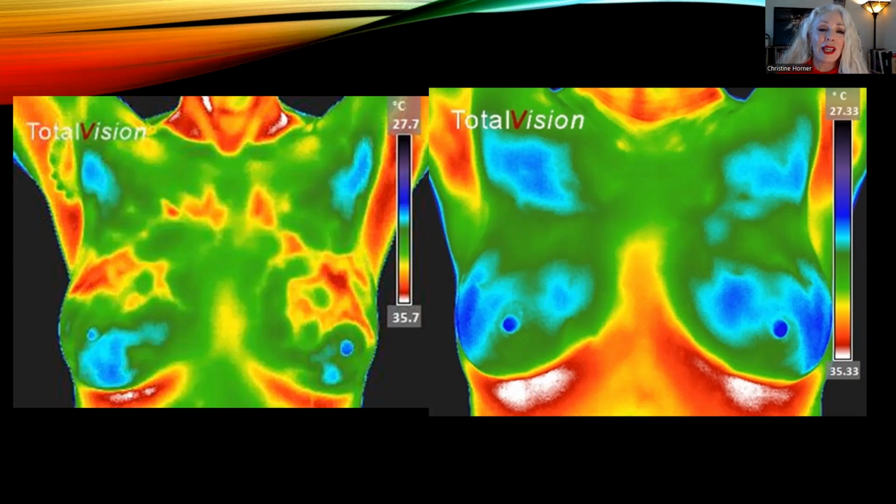And then there's also a supplement that I formulated with Integrative Therapeutics, which is an extremely reputable supplement company, that has 7 different nutrients in it that have phenomenal anti-cancer effects for the breast. So as you can see, in 3 months we go from this, which is considered high risk, to this, which is completely normal. So now we have reversed that process. We're interrupting the process of it developing into a breast cancer.